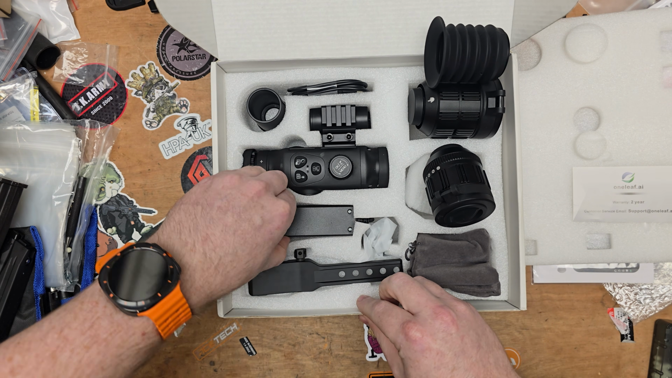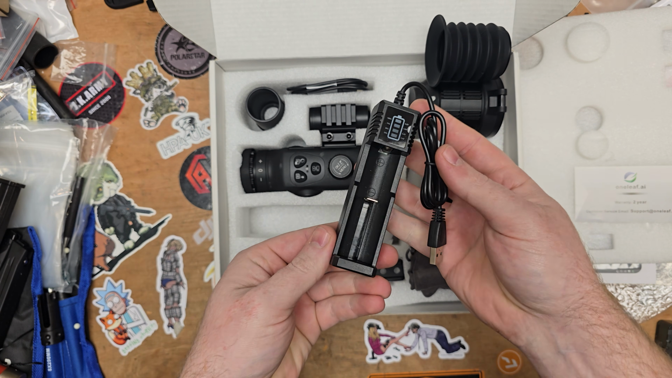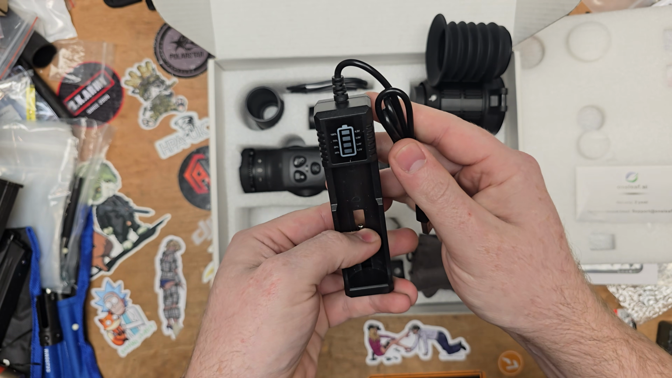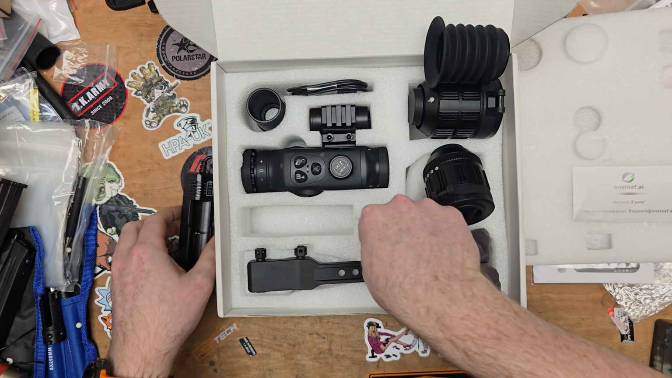What else have we got in here? That is a charger. It looks to do maybe 18650s or something like that.